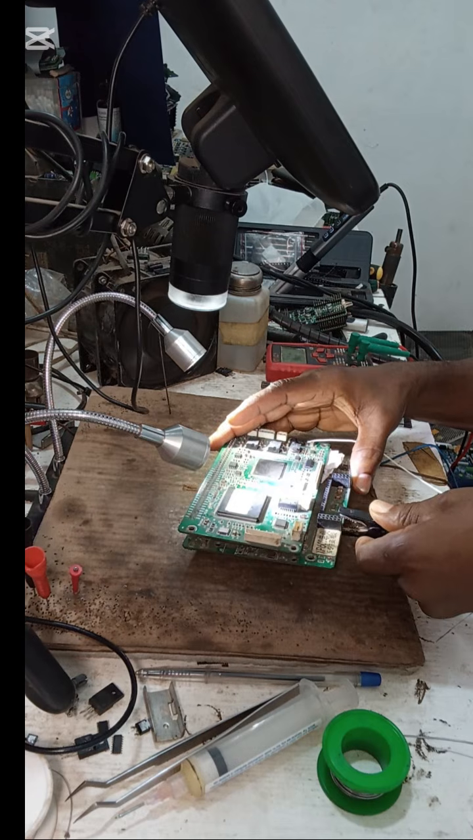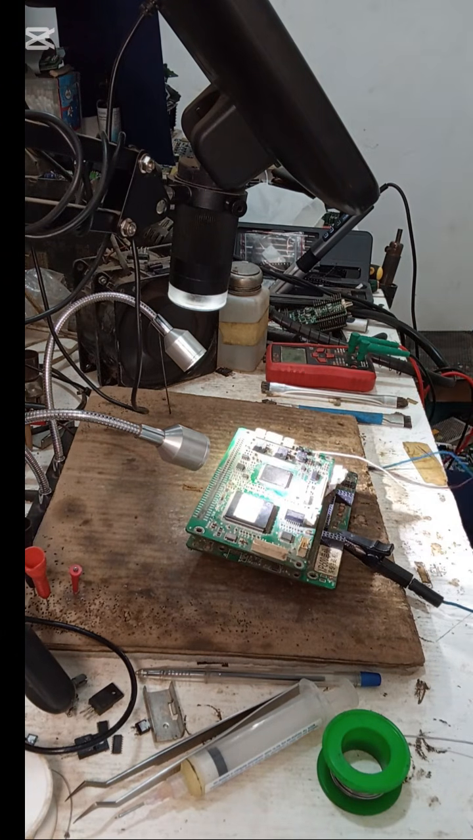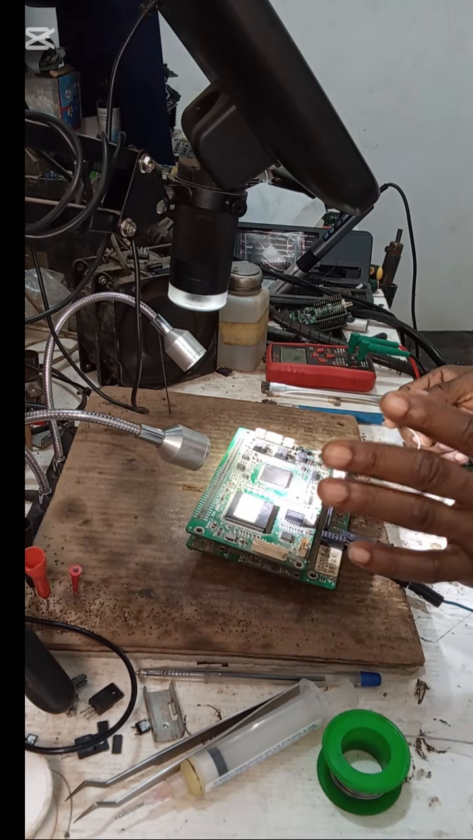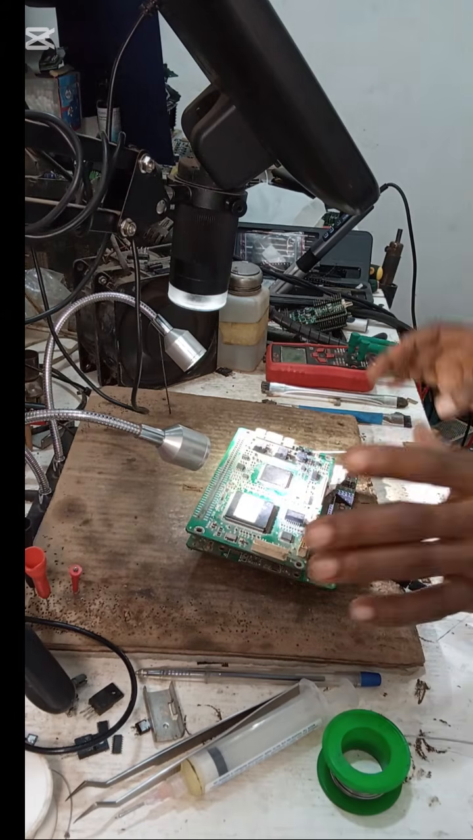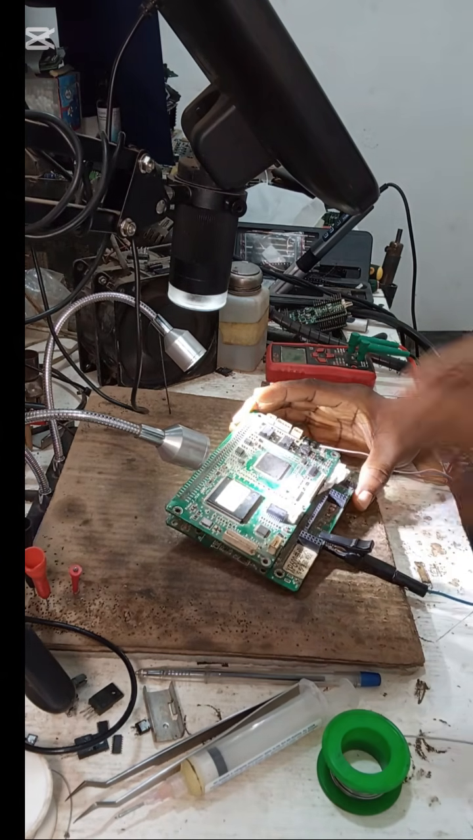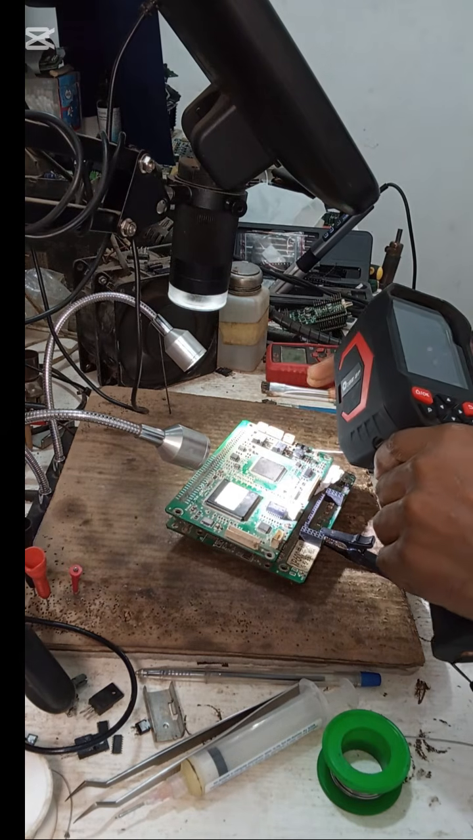Now I'm connecting the voltage to inject into the board. As you can see, the voltage is connected to the board and nothing, no element of light at all. No light shows on the board. So let's observe it under the camera.